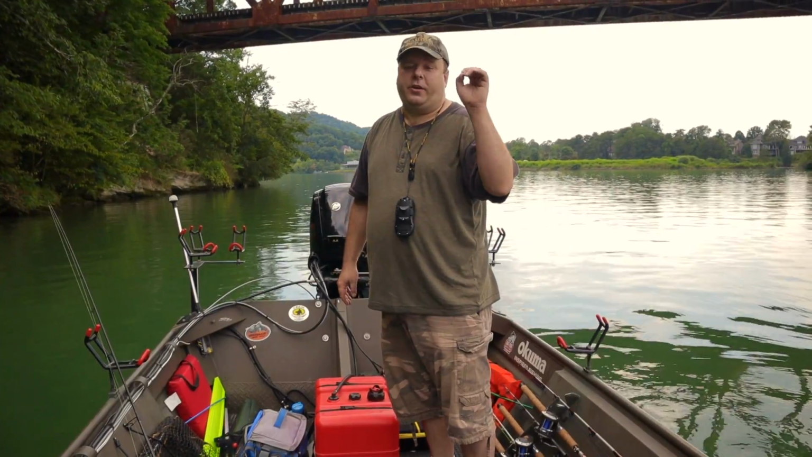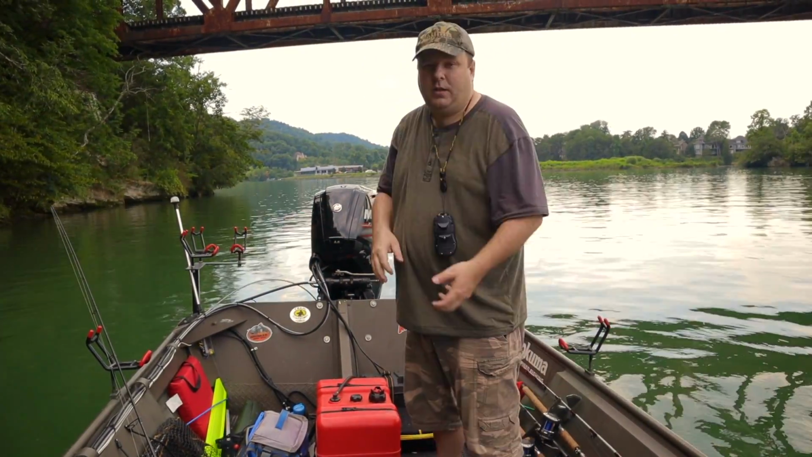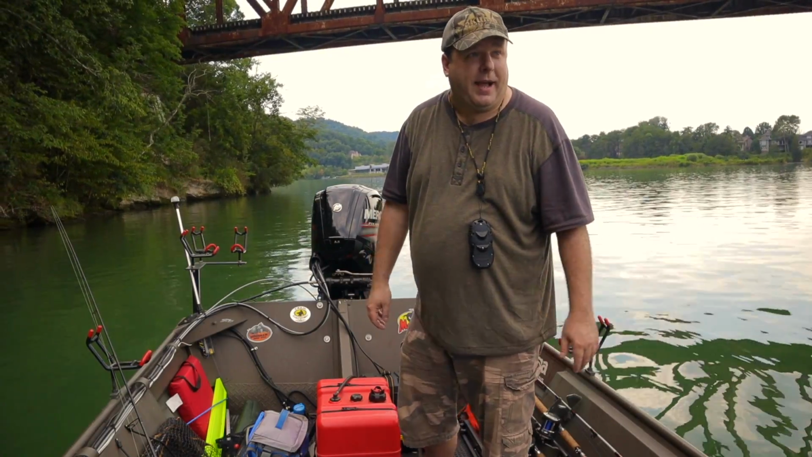If you use an anchor, you're going to have to go like 120 feet away from the spot, throw the anchor out, go till it snags something, and then just move your way back. And we have 2 jet skis about to pass.